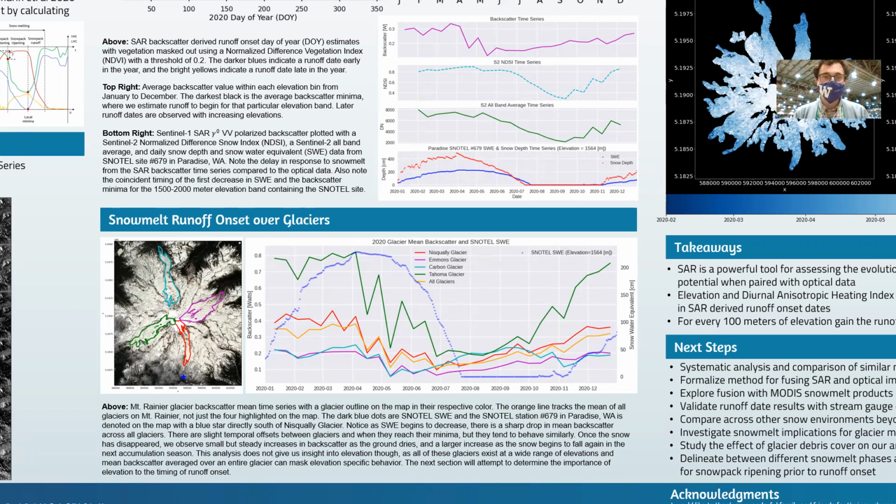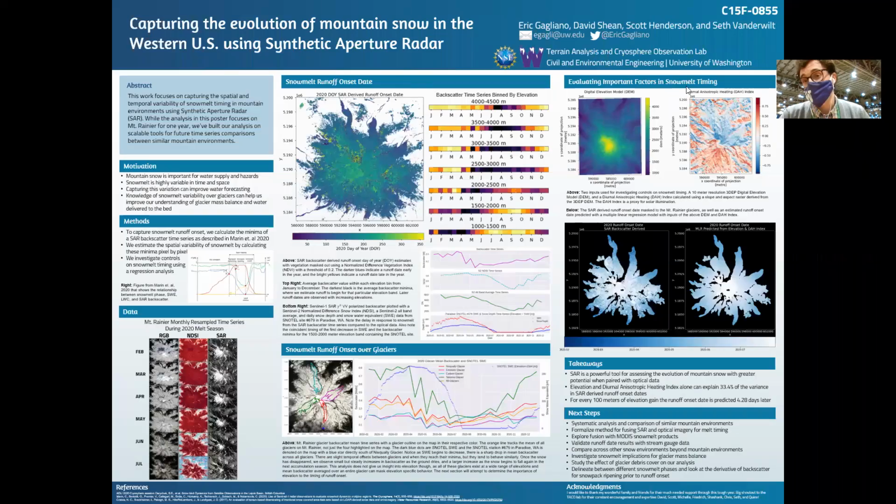But again, we see similar results as before. Whenever the SWE starts to decrease, we see the decrease as well in backscatter. And we see a little bit of a delay, but again, that's because of the elevation differences of the SNOTEL site and the average elevations of these glaciers. We can also see that once the snow has disappeared in August, as things dry up, we see our backscatter go up. And then once accumulation starts in November, we see some more marked increases in backscatter, which is consistent with what we know.